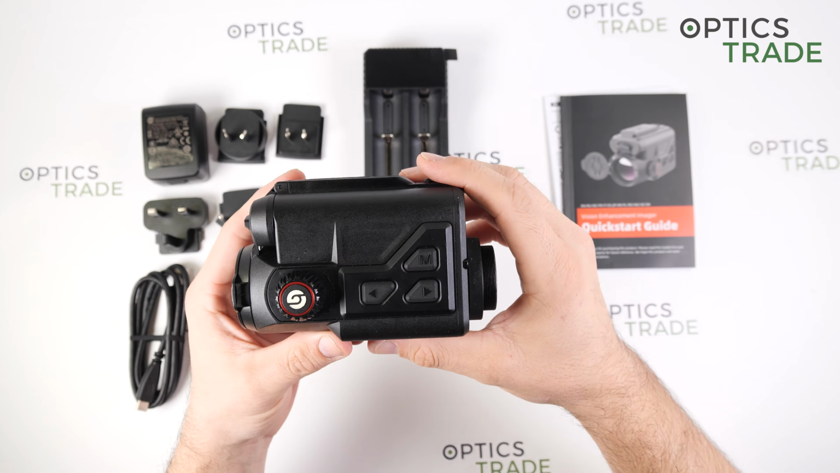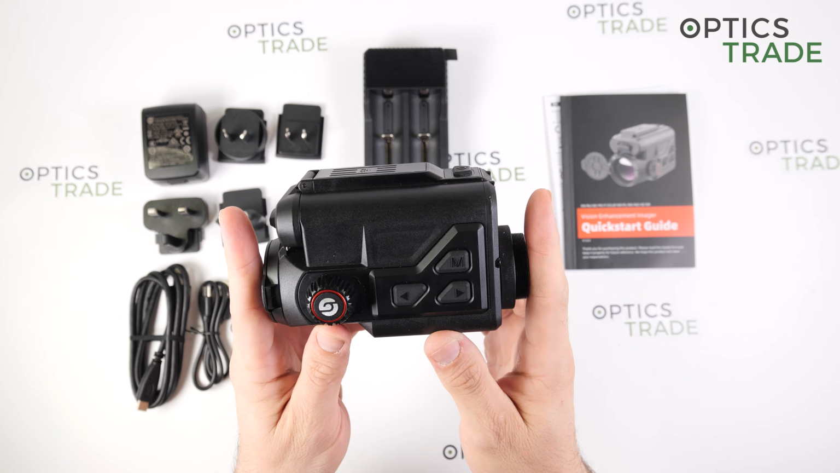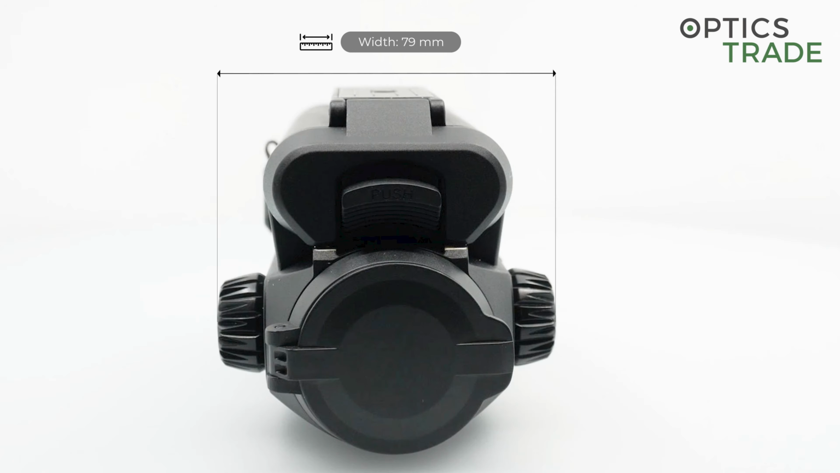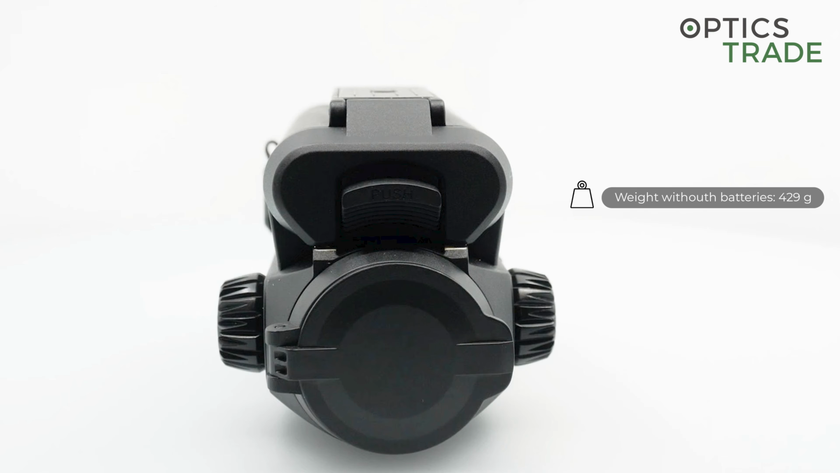Now for the size, in length, the device is 128 millimeters long, and it is 79 millimeters wide, and the height is also 79 millimeters. The weight is also quite small, with 429 grams without the batteries, and with the batteries included it's 529 grams.